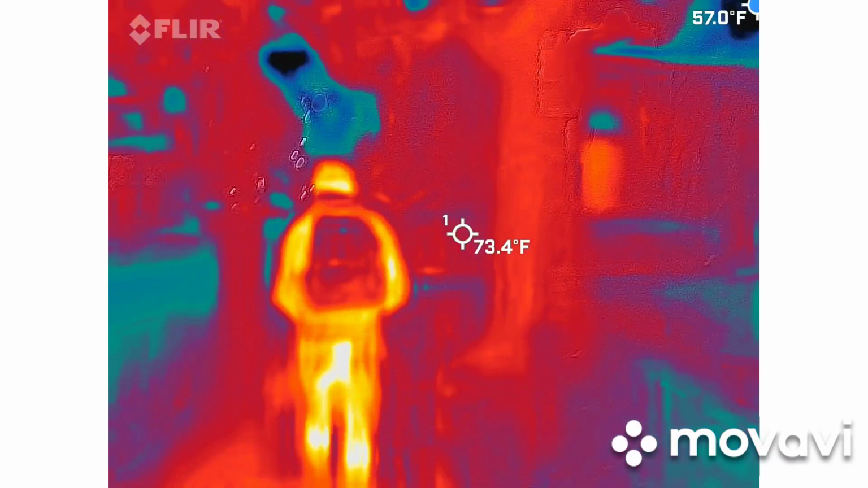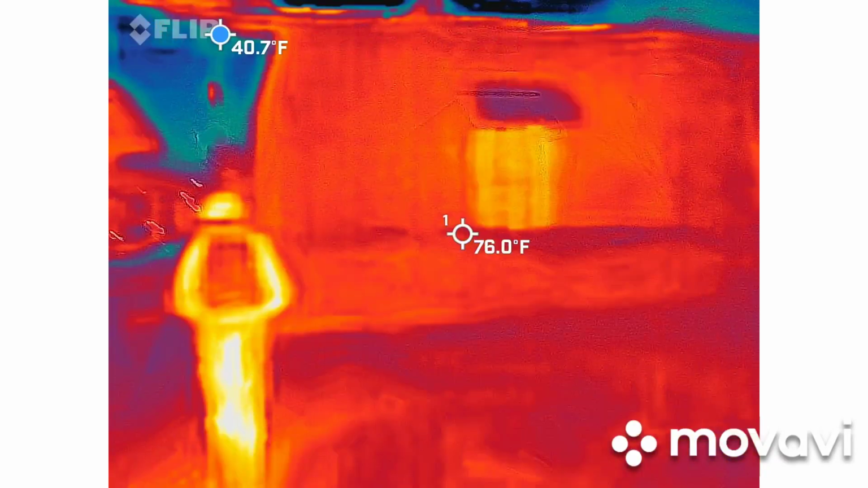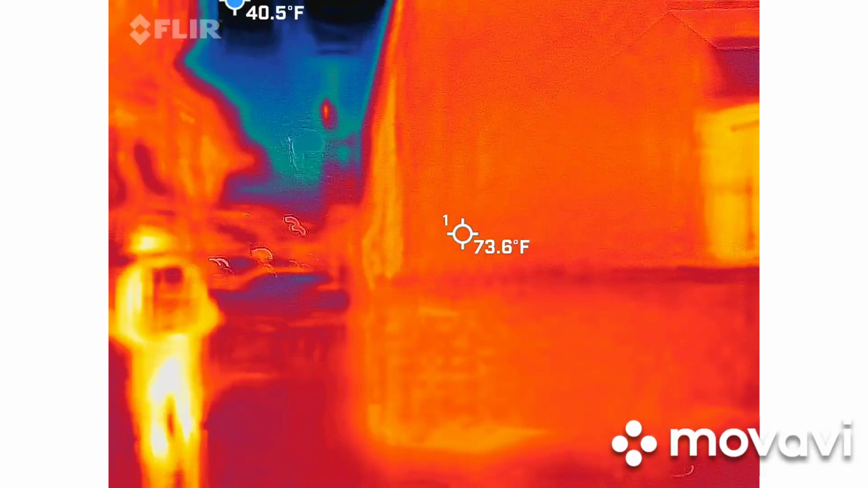This thing is kind of cool. I actually know this thing is real because I've seen it on our firefighters. I don't hear anything.